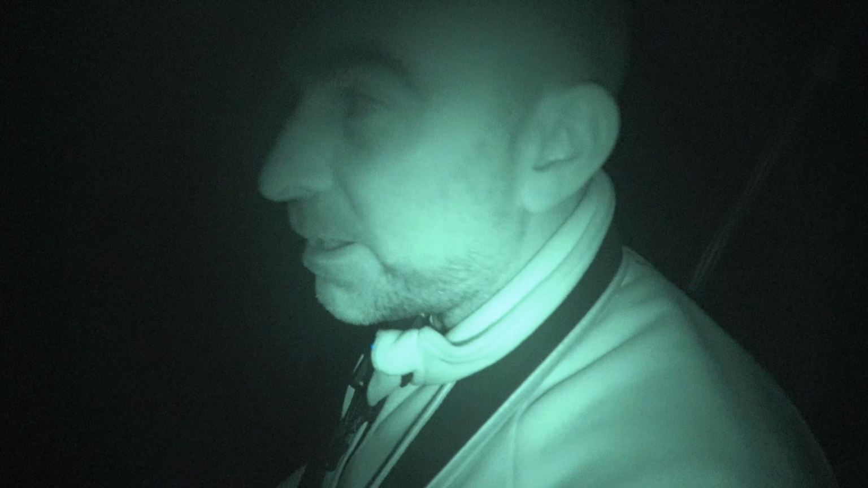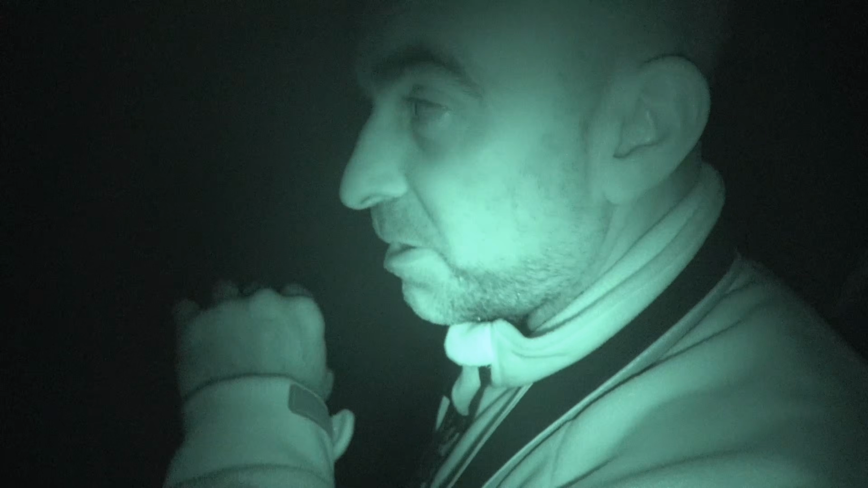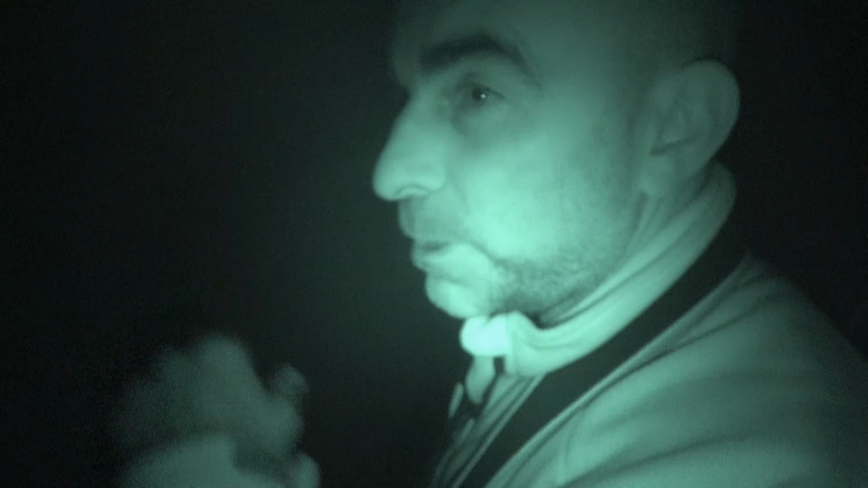Oh, he's still mousing around here. He's just mousing around, so what we do is we go up to the top of this field and there's a bit of a gateway we can go through. So it shouldn't make too much noise, so we cut through there and then try and walk down the field a little bit.